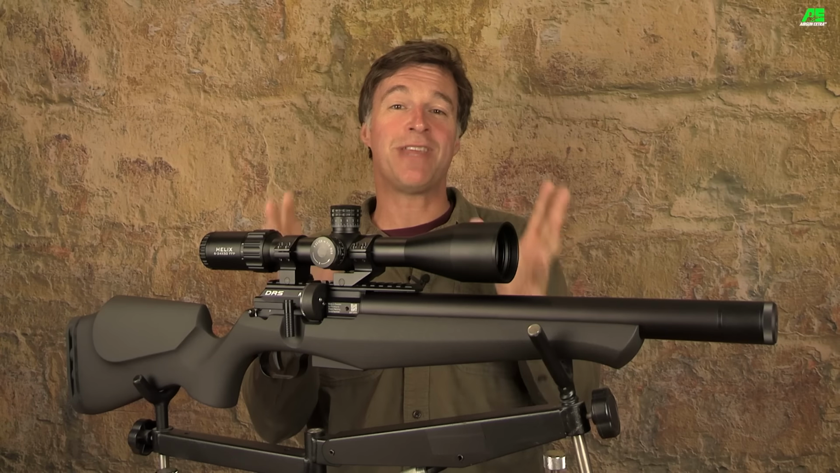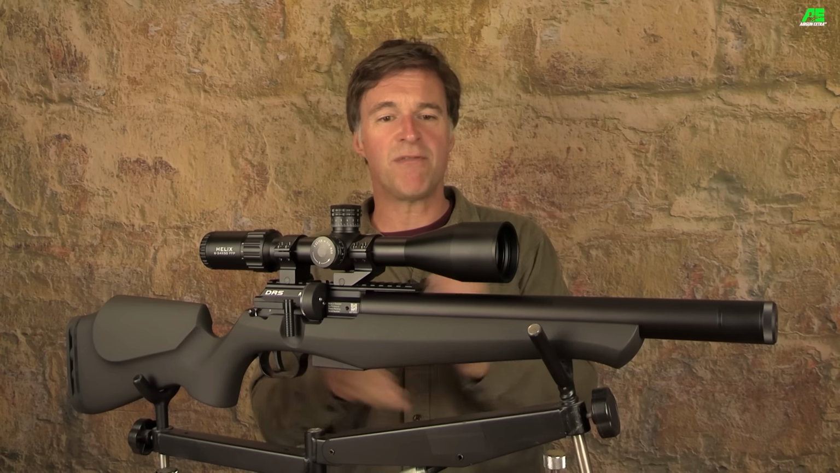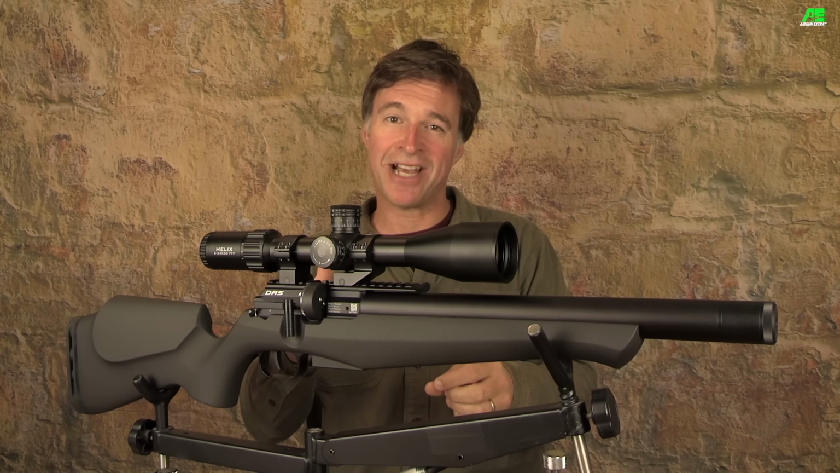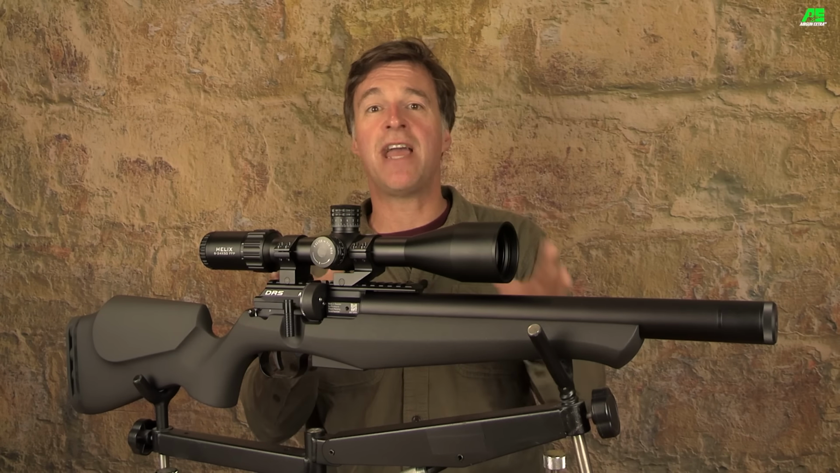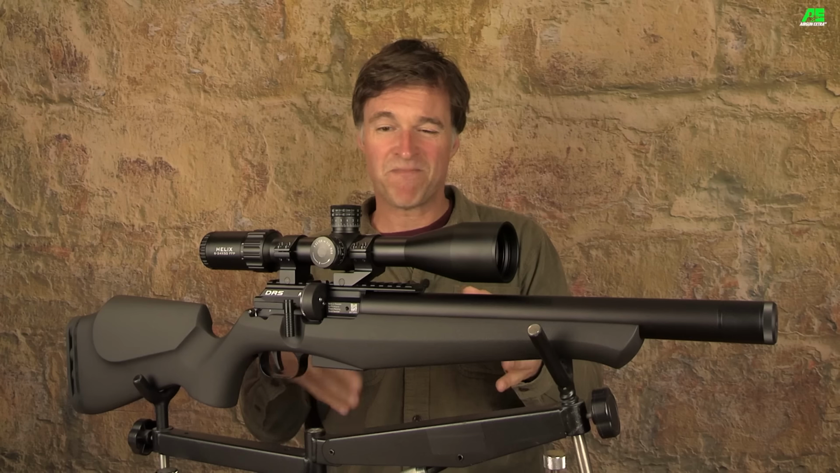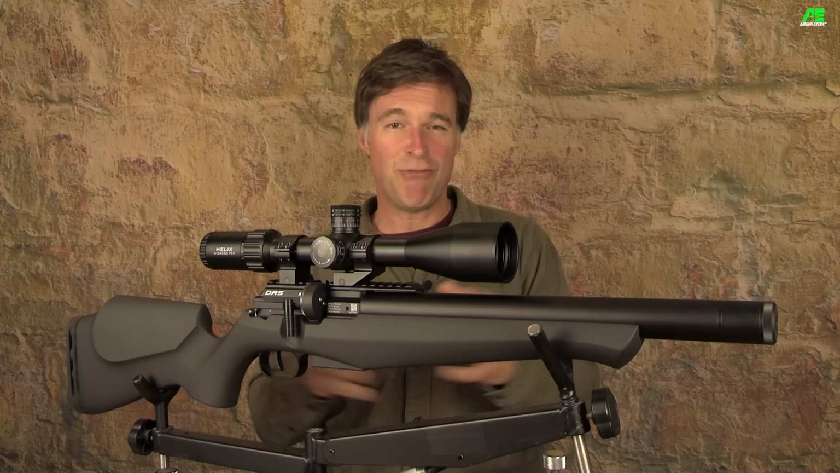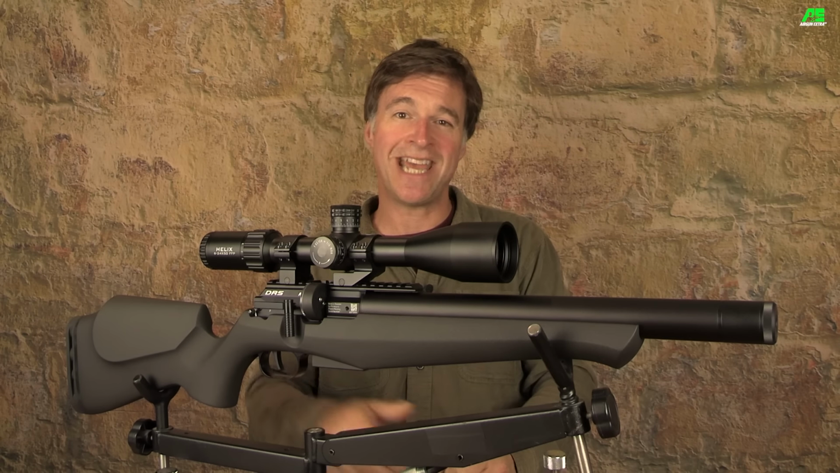So there you have the FX DRS Mark II. Now, I've got to say that the refinements on the whole are quite subtle, but ultimately they make a good airgun even better. Now, as I've said, there are numerous different variants of the DRS, so do check out the rest of them. The standout feature for me is value for money, particularly on this model. It really does have to be one of the most affordable, high quality airguns out there.